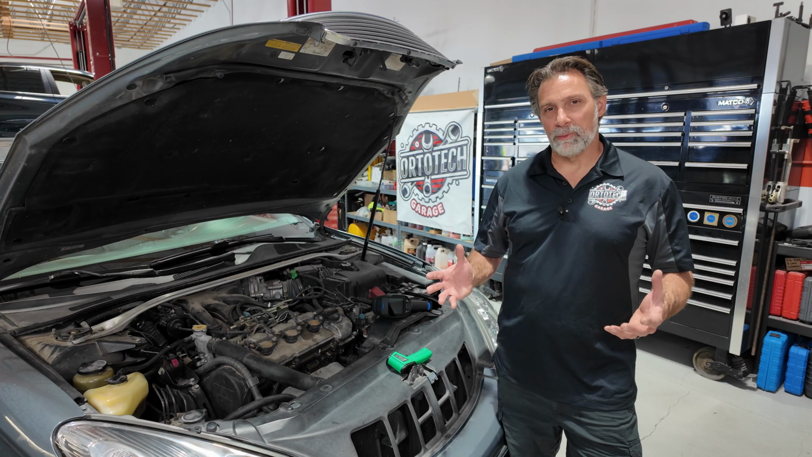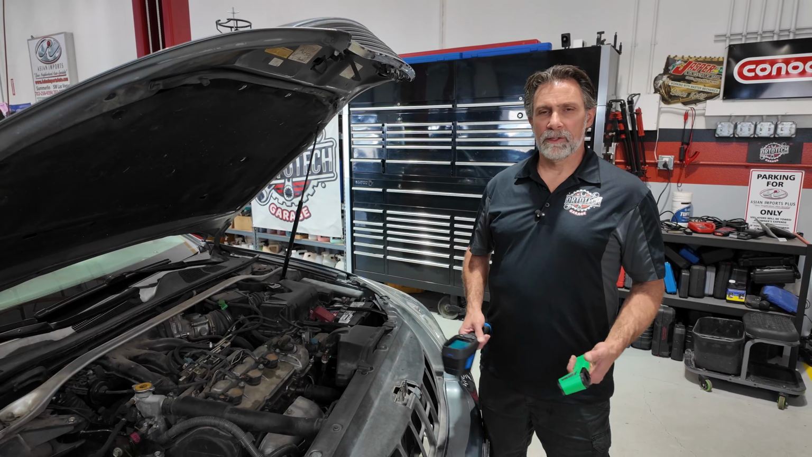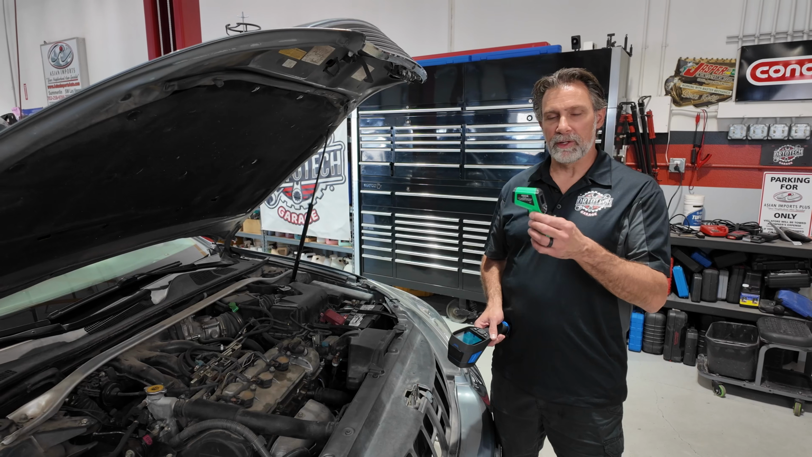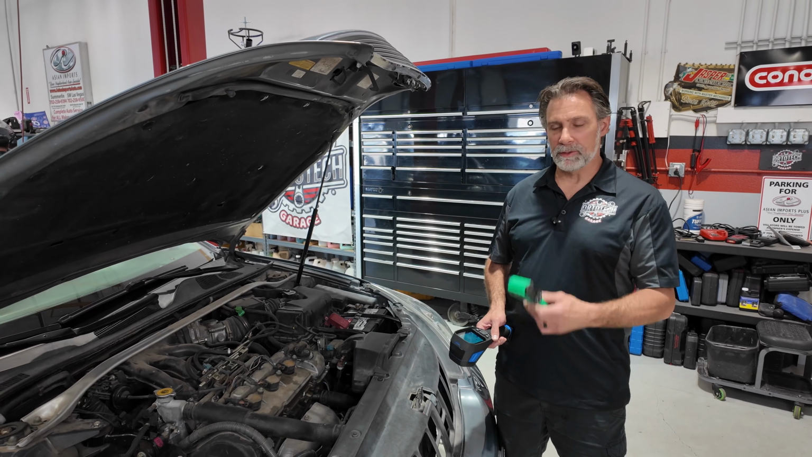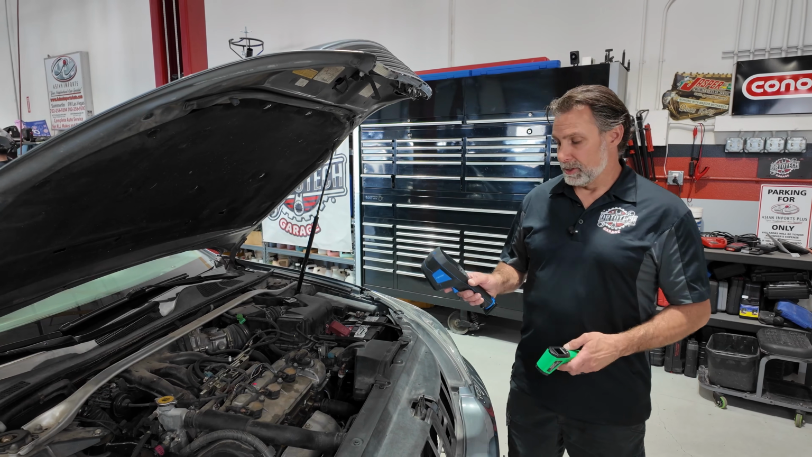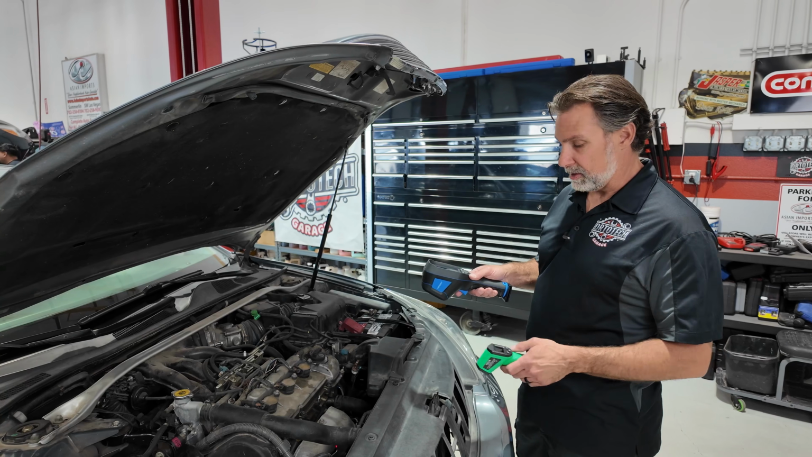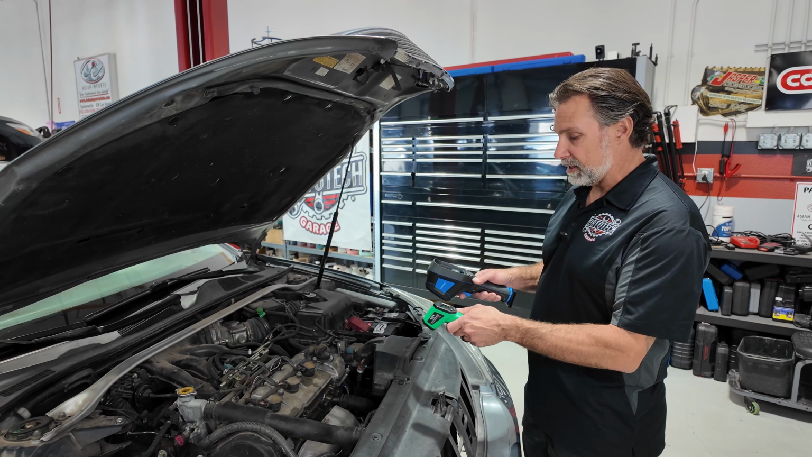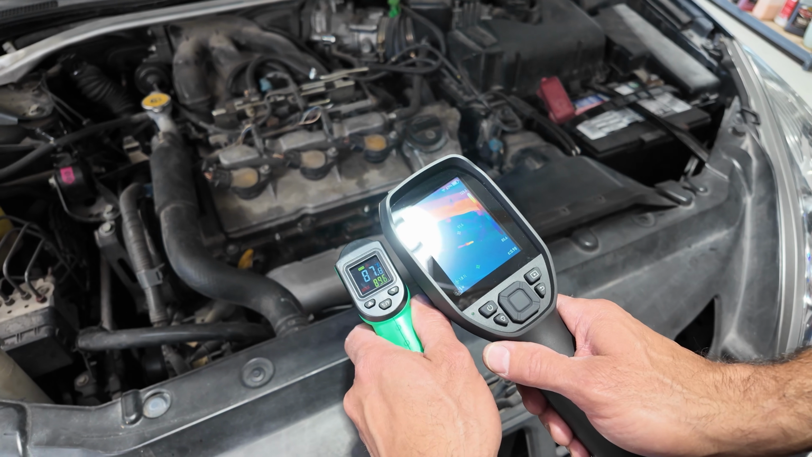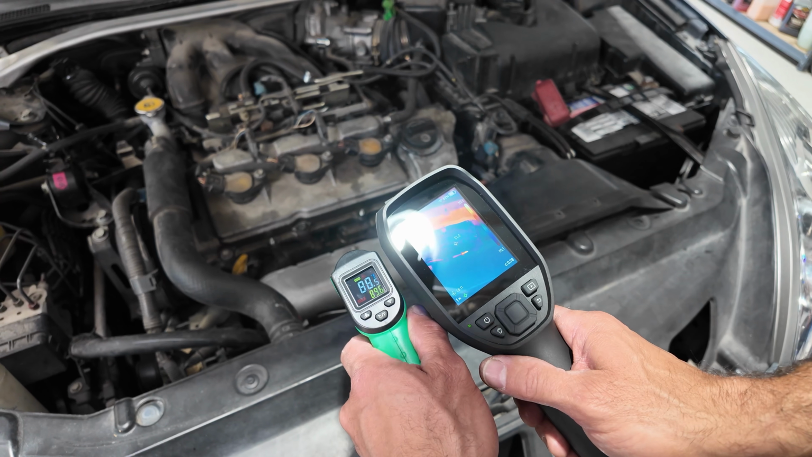Let's get into showing you a little bit of what this does and what the imaging looks like and some of the examples I've already talked about. So the first thing I thought I'd do with these two tools is just check the accuracy of my old infrared thermometer by Matco Tools against this top-down infrared imaging tool. So I'm just going to pinpoint, if this has a laser on it, you can turn on and off. And then I'm going to put the two laser dots together. And I want to see on screen here if they're both displaying the same temperature or within a reasonable amount of difference of the two.